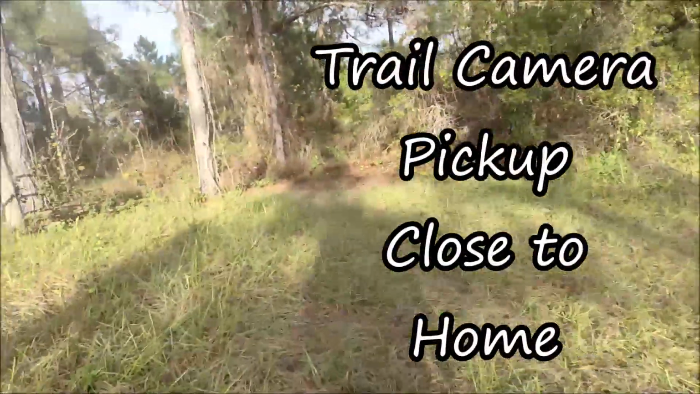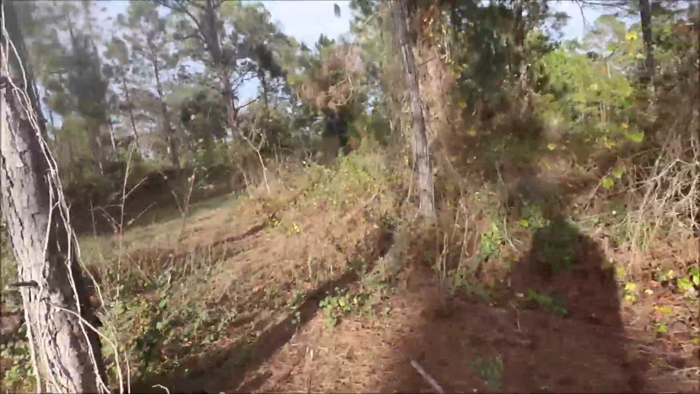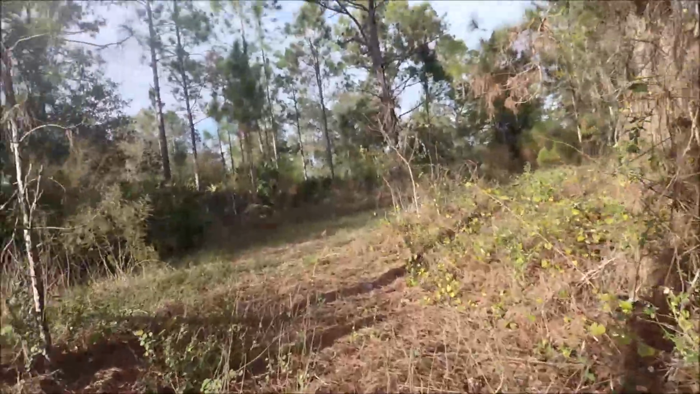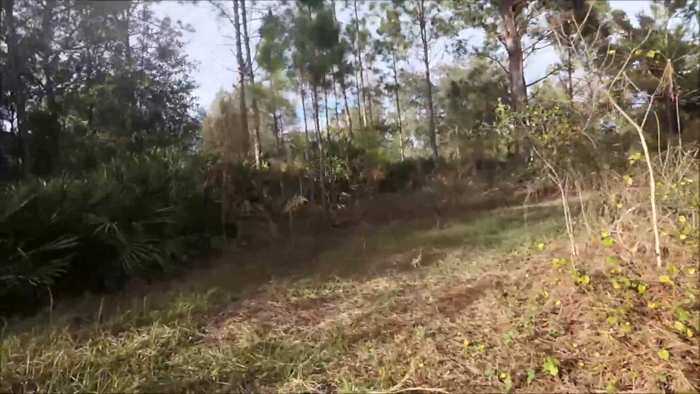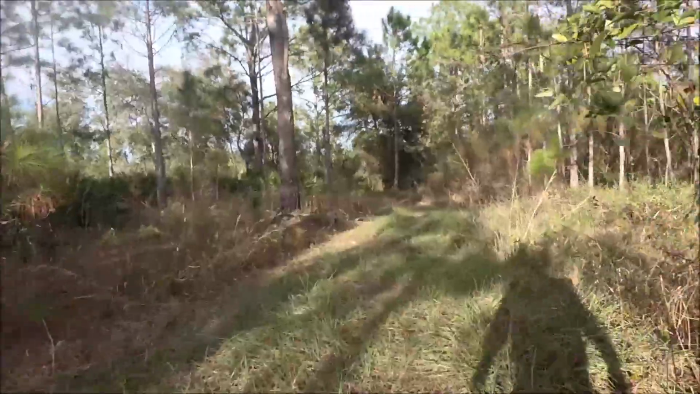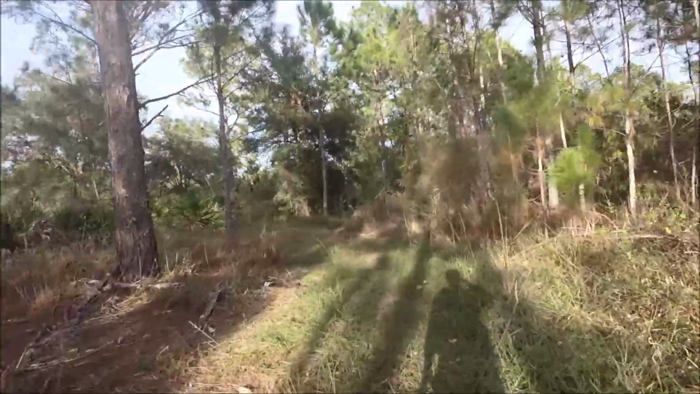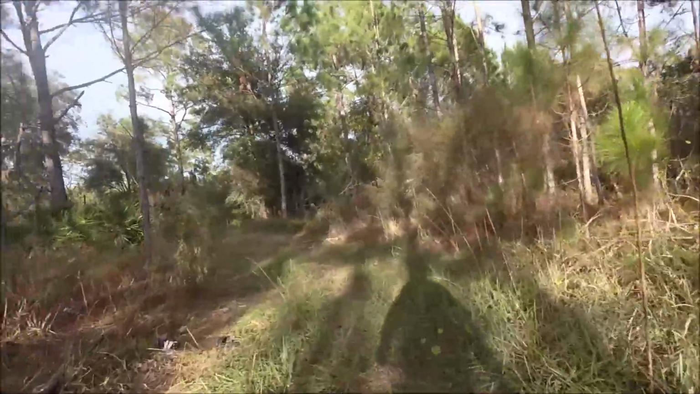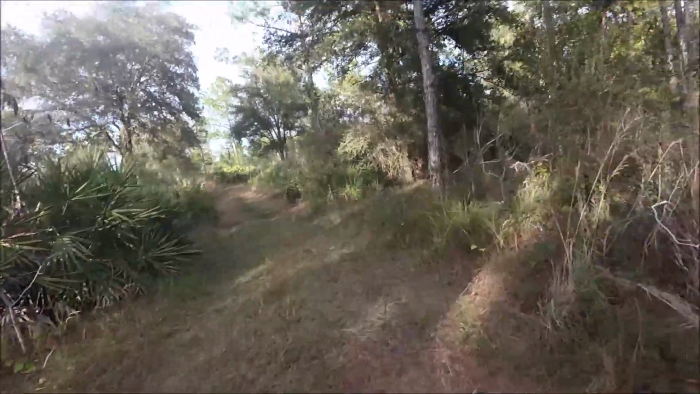To another trail camera pickup video. Going back into our same area that we've been getting a lot of good stuff on. I'm gonna cut back here a little bit and show you the last trail cam location where we set out this trail cam for this past week.